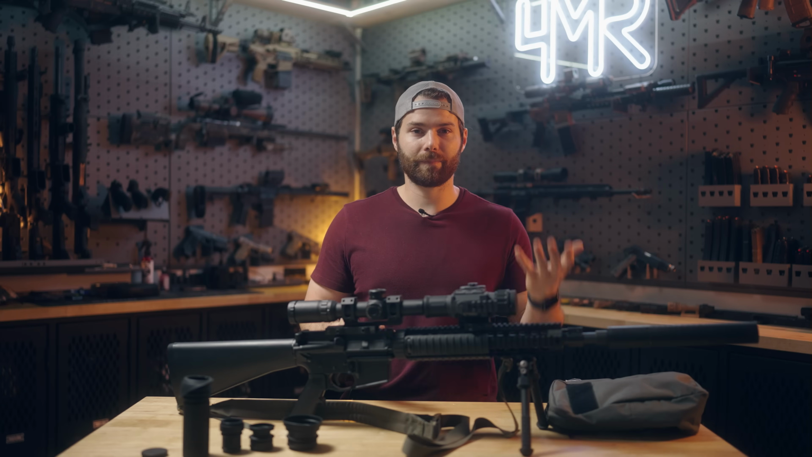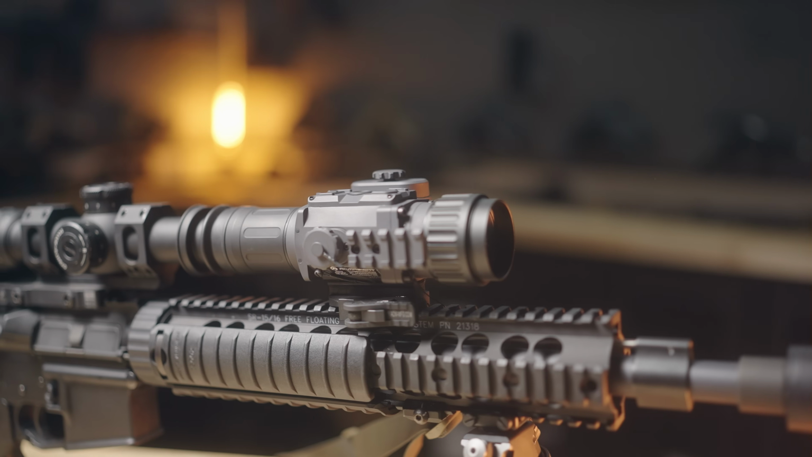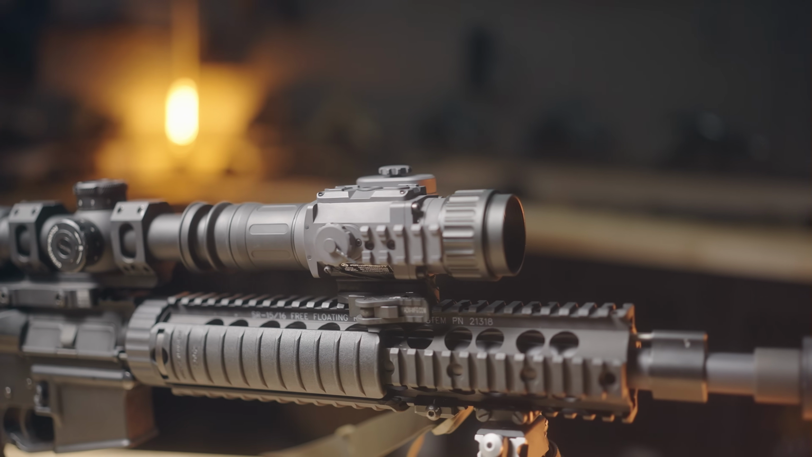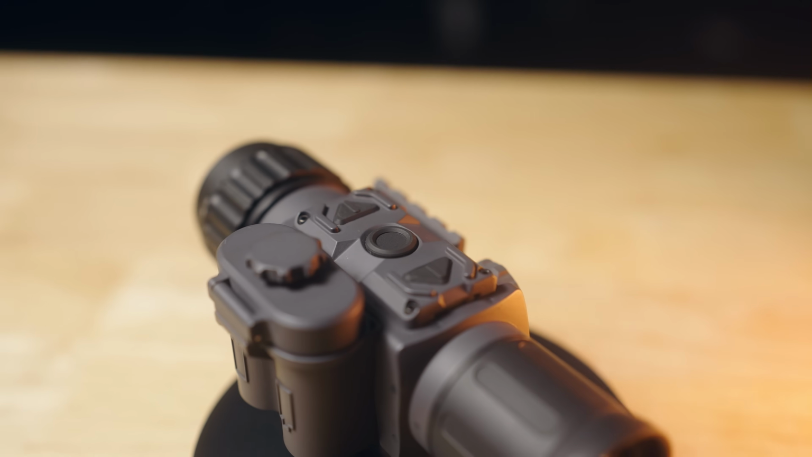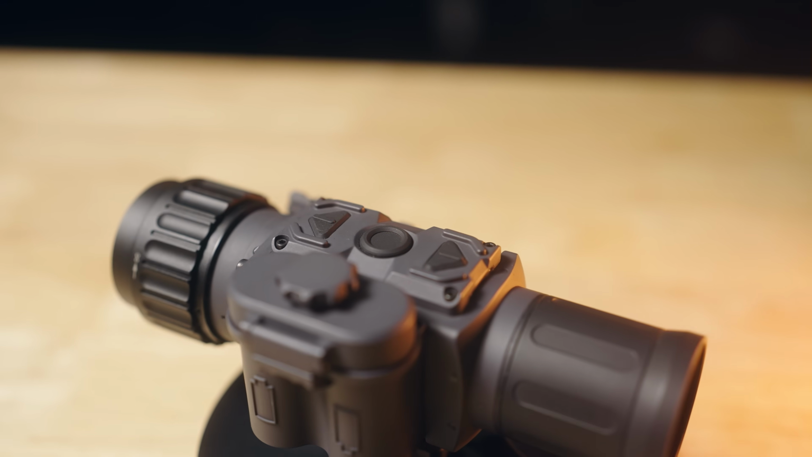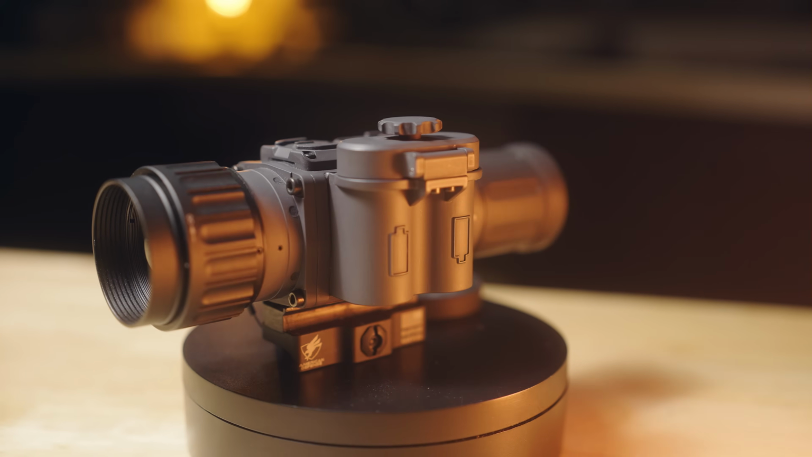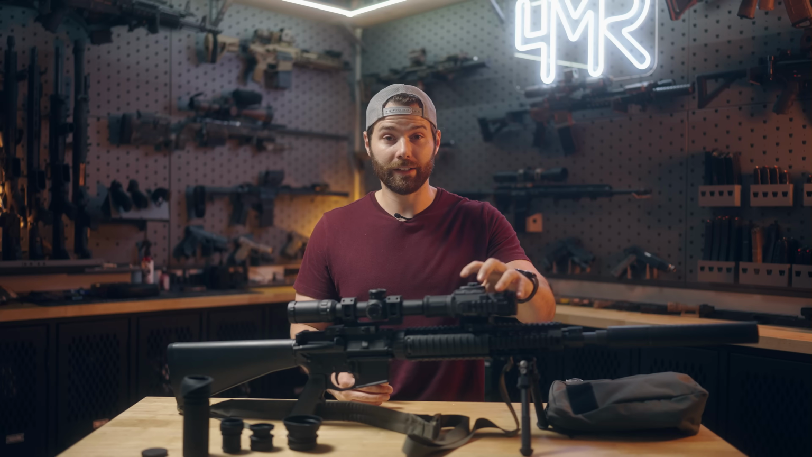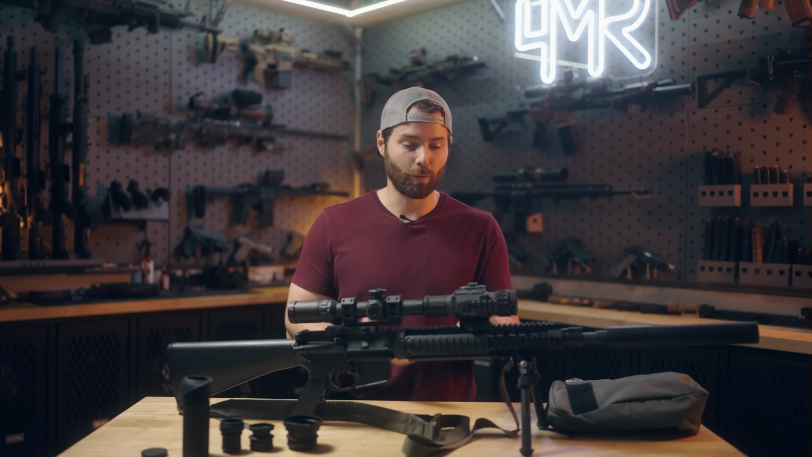And on that note, that's what stuck out to me the most about the Operator 640 and most of Armasight's latest product line is not only does it look like it's something government issued, and because of that, the aesthetic I think looks awesome on this Mark 12, but it also feels like something that could be contract issued because the entire body is solid. It's aluminum. There's nothing that feels cheap, plasticky, or fragile whatsoever on the unit.